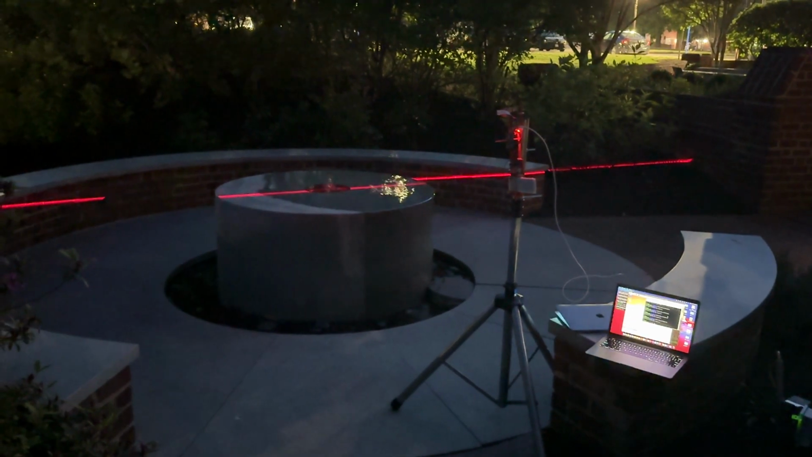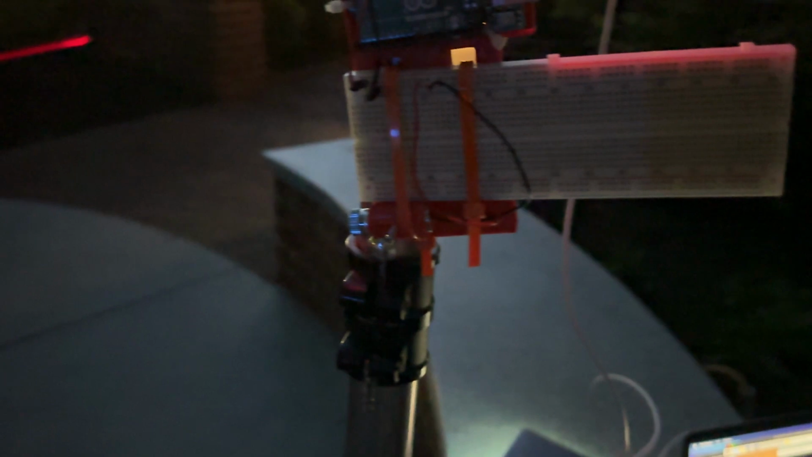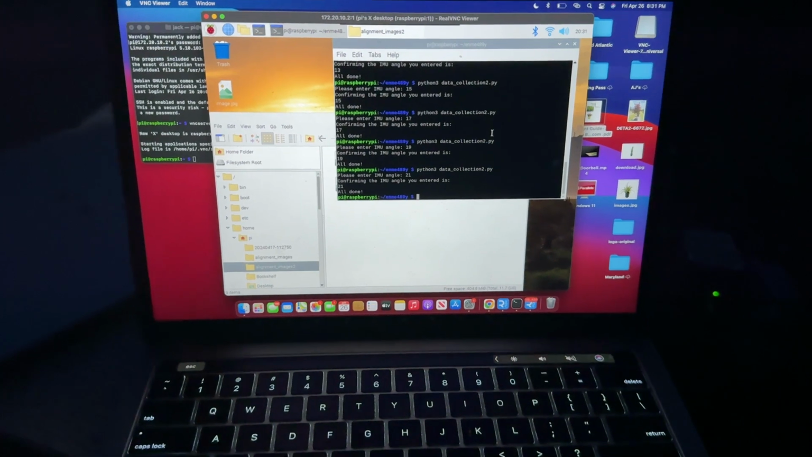Here we are mapping our target, which is the fountain ahead. We have the field deployable LiDAR system with the laser at the bottom and our Raspberry Pi up top. And as you can see, it shows on the fountain, and then we're taking pictures with the code.